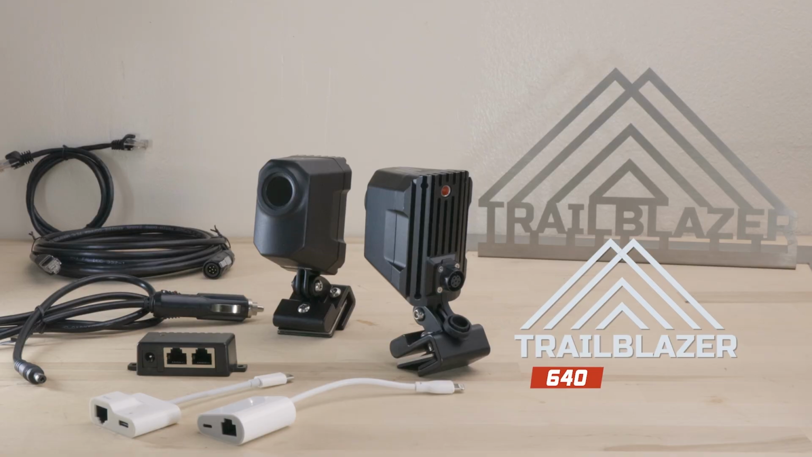Our Trailblazer 640 also mounts to the hood of the vehicle, where installation and connection will be the same as the Trailblazer 384, with power and Ethernet connection being run through the vehicle firewall, and includes the same accessories.